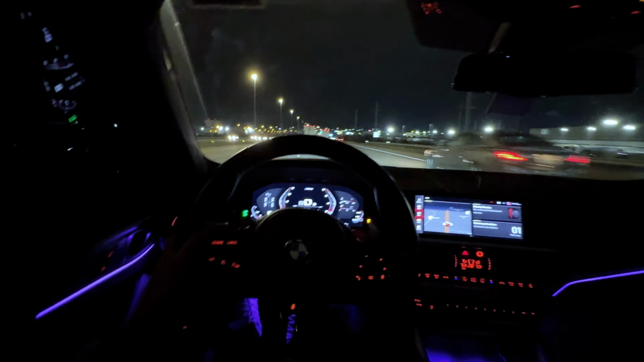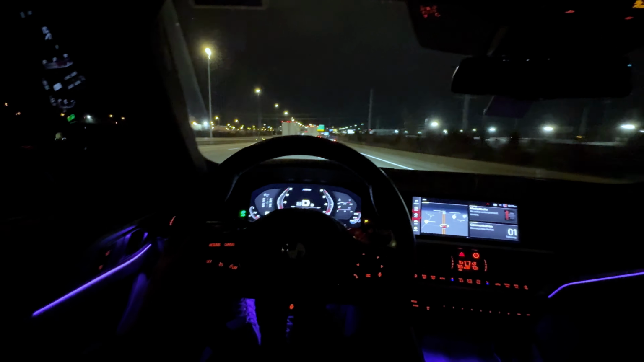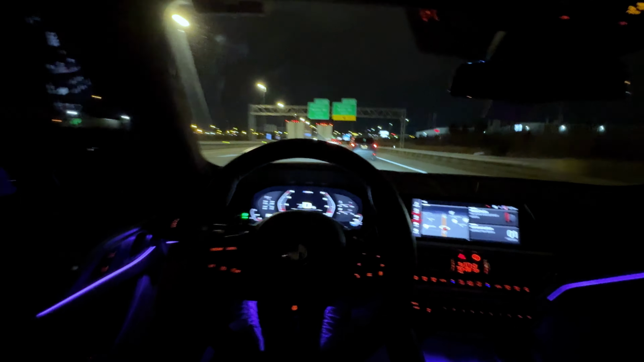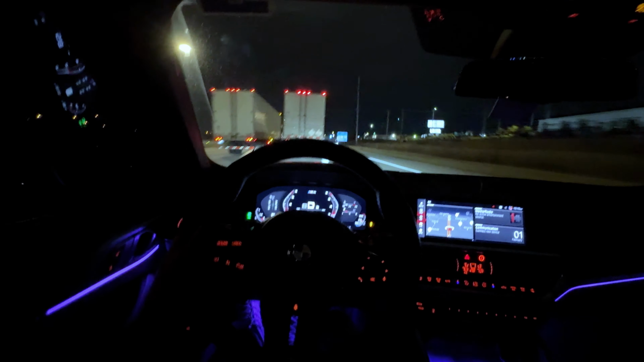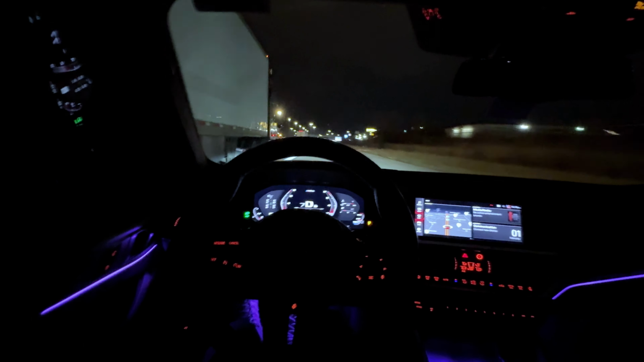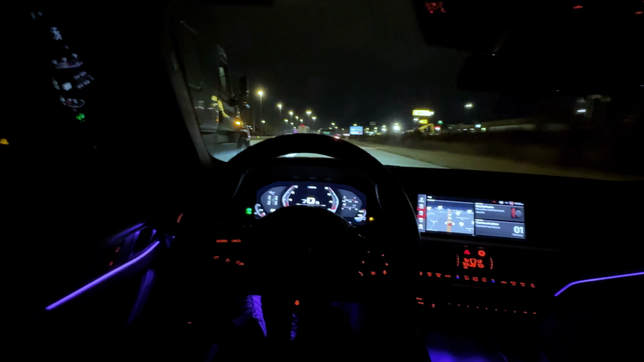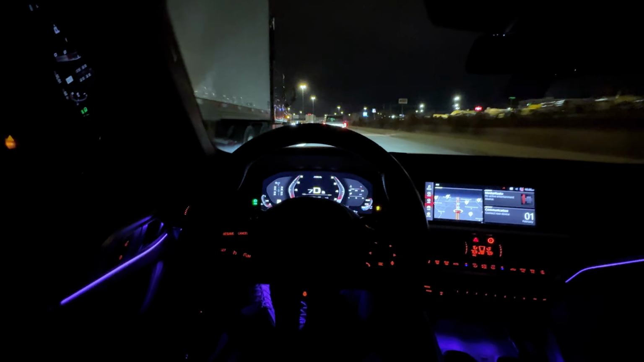It's not even comprehensible how fast this car is for the amount of stuff that's done to it. Usually you see people who have, for this type of power that I'm getting, everything built, transmission built, all this crap done to their cars, and man, I don't have none of that stuff done to mine.